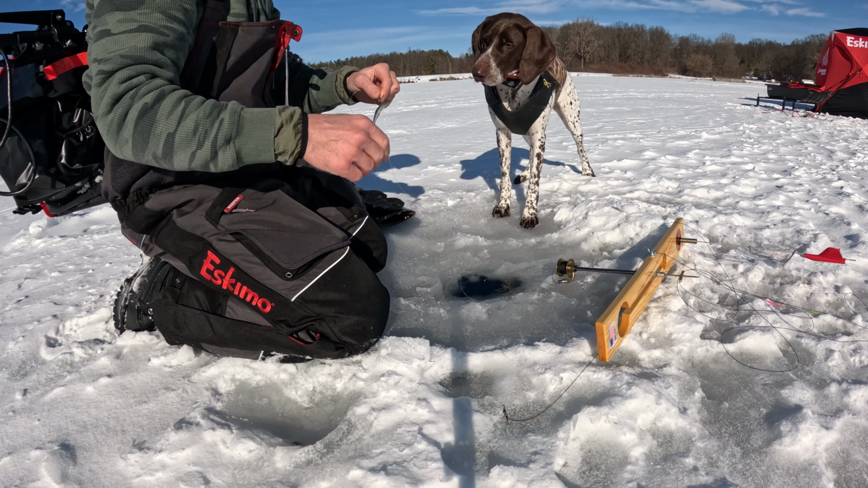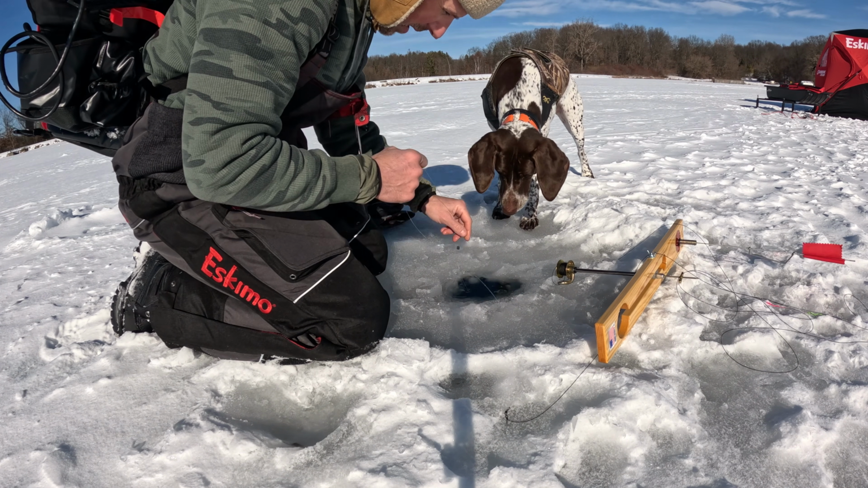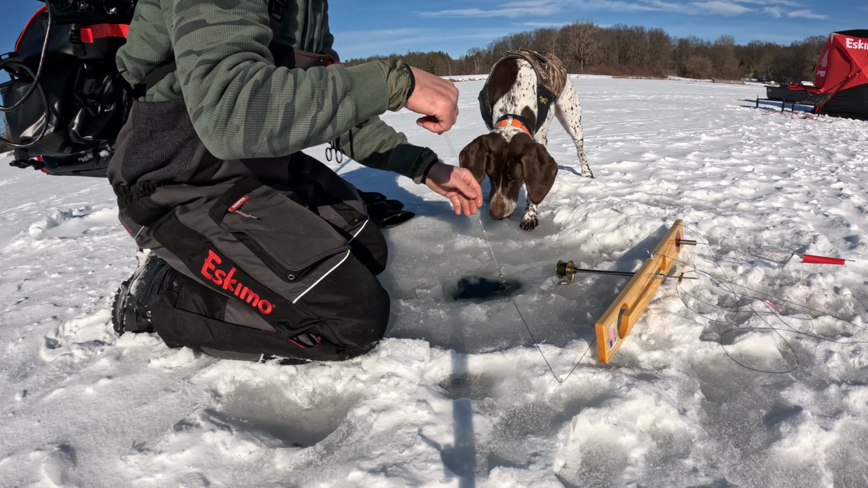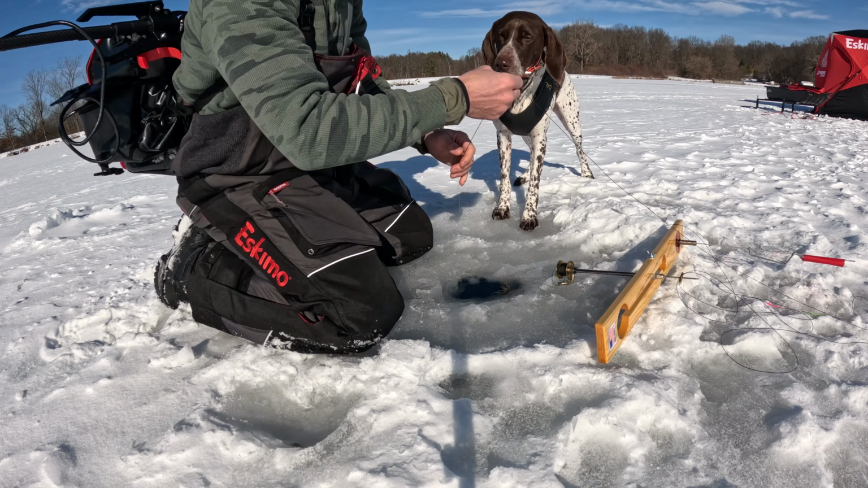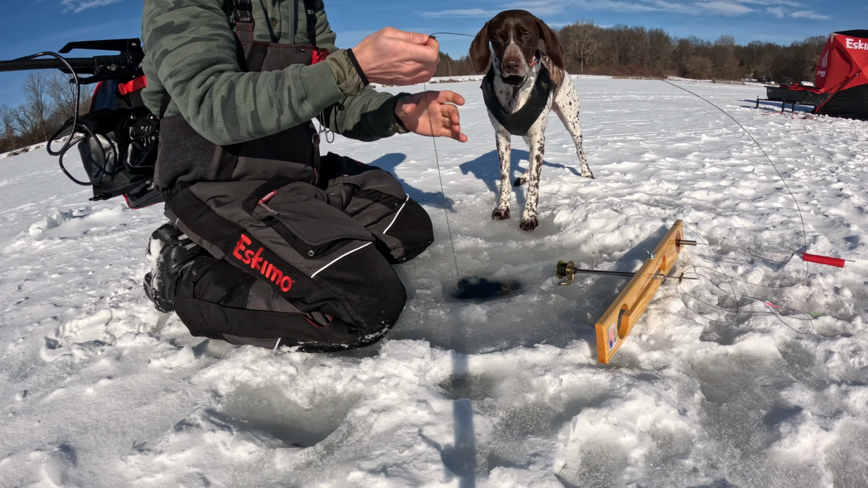Probably wind. Nope. Send her back down. Yeah, the bait shop didn't have anything other than perch minnows, so we're kind of limited on that.